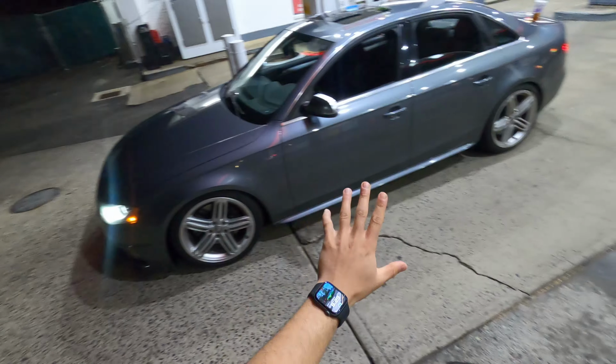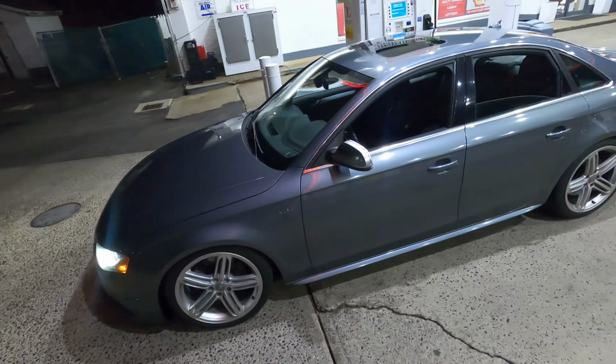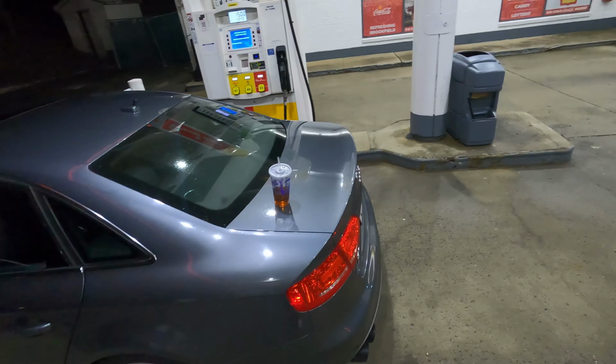The car is looking really clean right now. But yeah, hopefully we can get some mods. I want to do the front lip, I want to do a wing, and I also want to do a diffuser, which is all carbon.